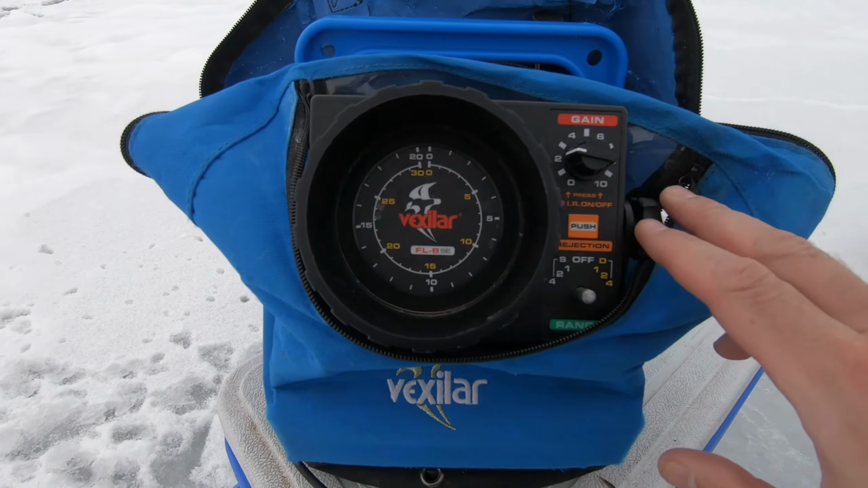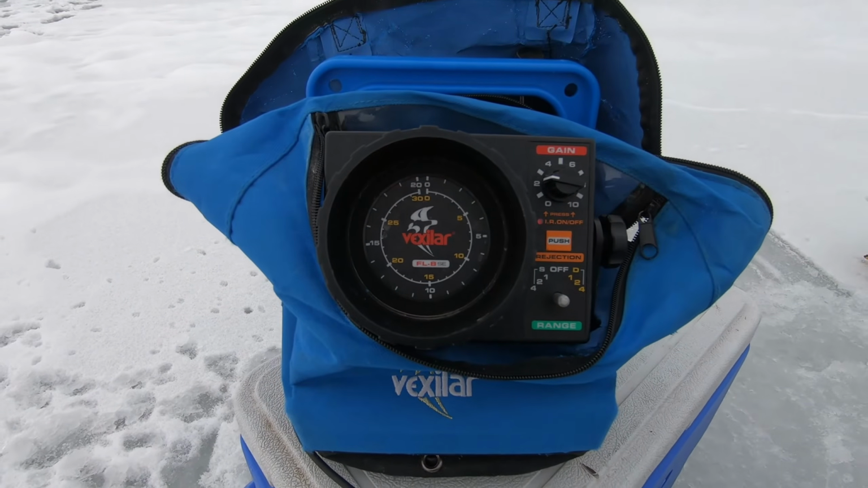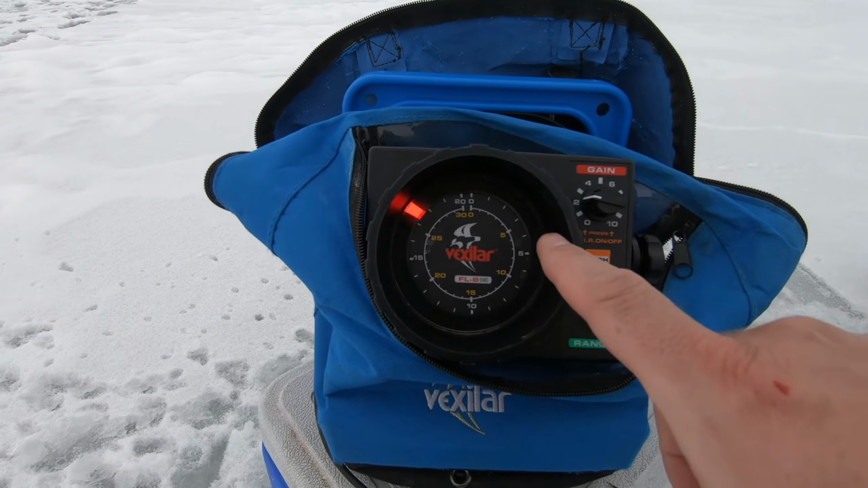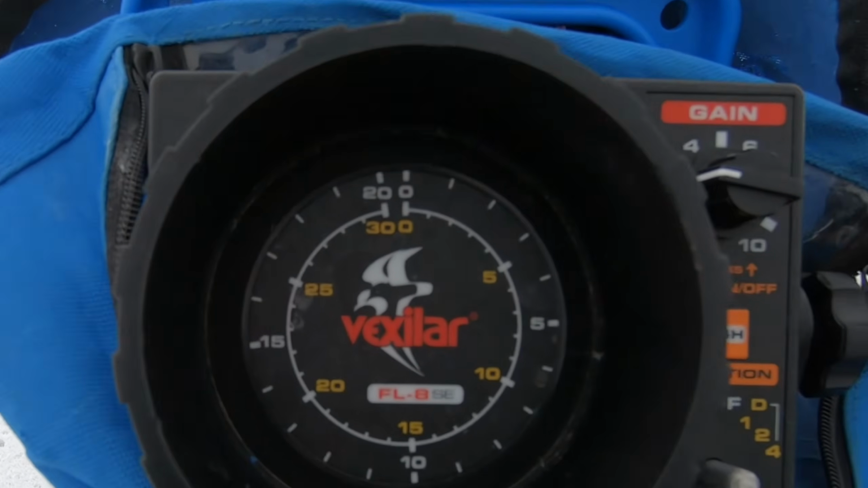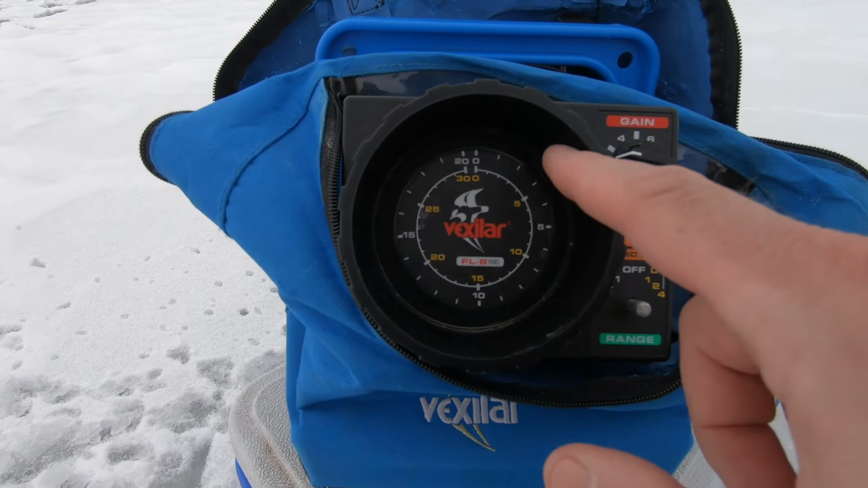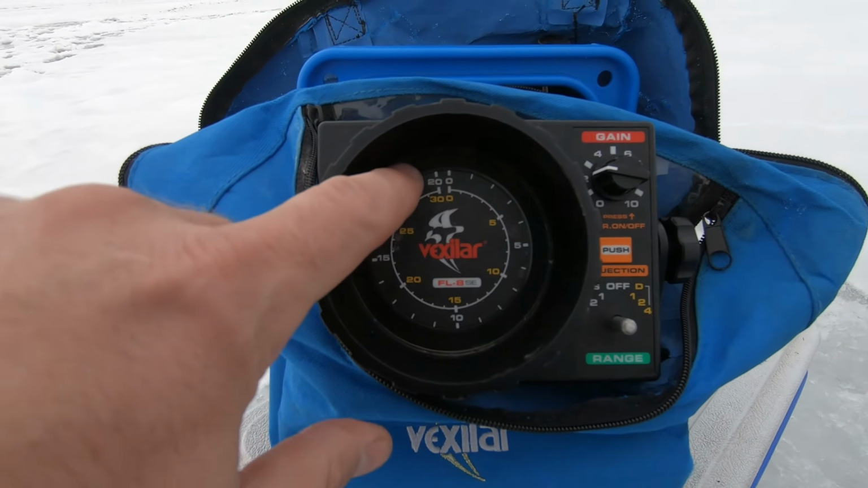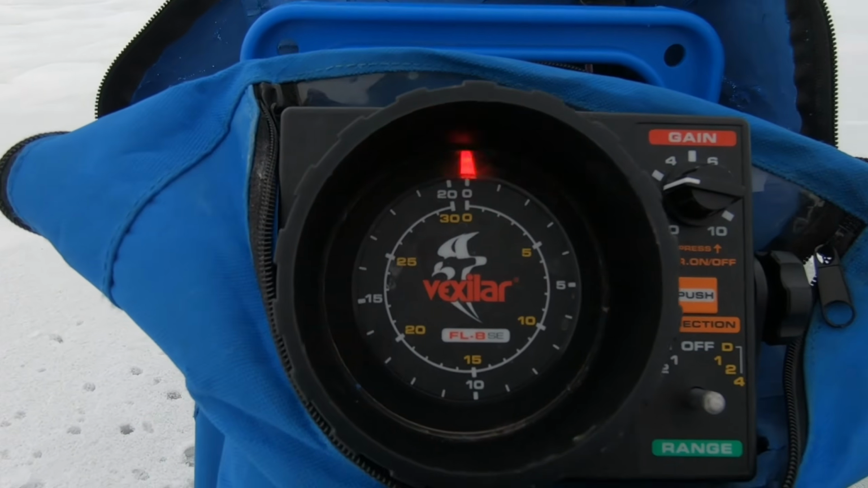So this particular unit, I've got it in a bag right now. There's not very much to it. We've got the display right here on the front. At the top, at 0, just at the 12 o'clock, is going to be your 0 feet. That's going to be the top of the ice hole. And it's going to continue clockwise around the circle all the way up to 20 and 30, 20 being in white, 30 being in yellow.